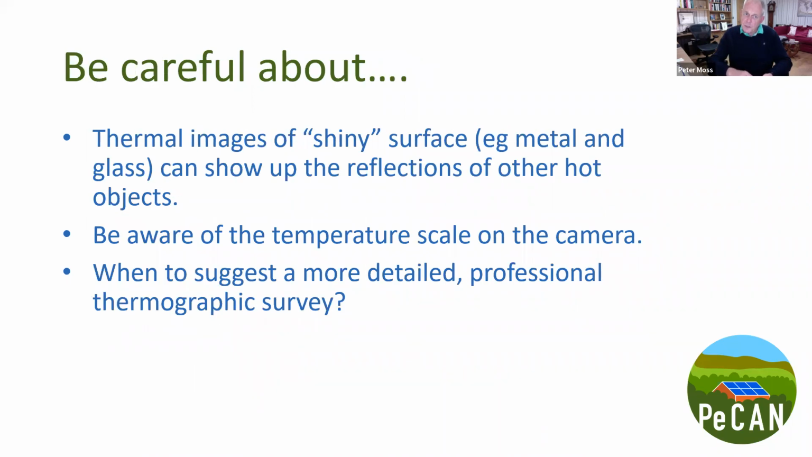Just a few things to be aware of. Thermal images, if you take a picture, for example, and you're standing in a position where your reflection is captured in the glass, you will get a very good picture of yourself reflected in the glass.